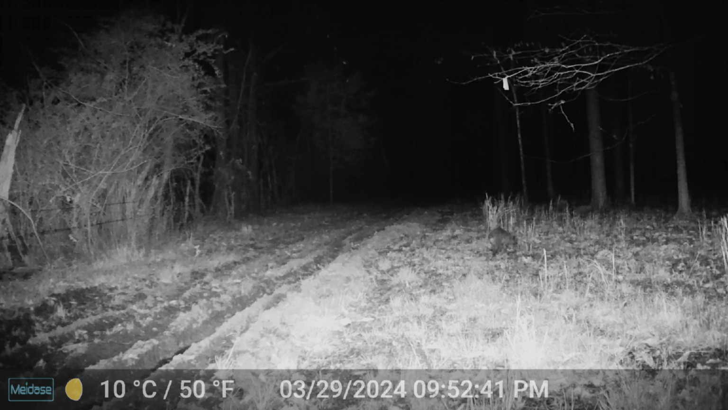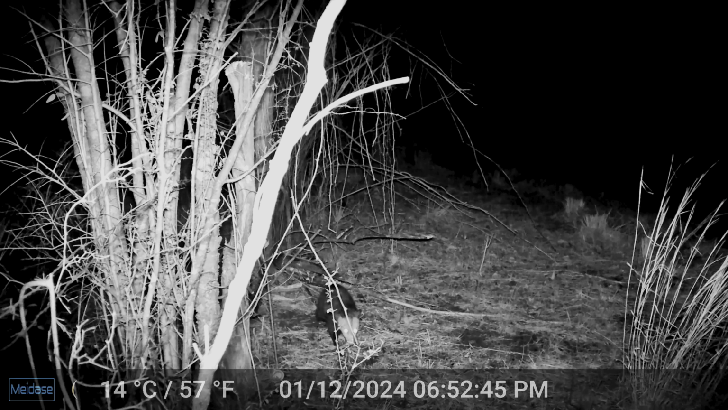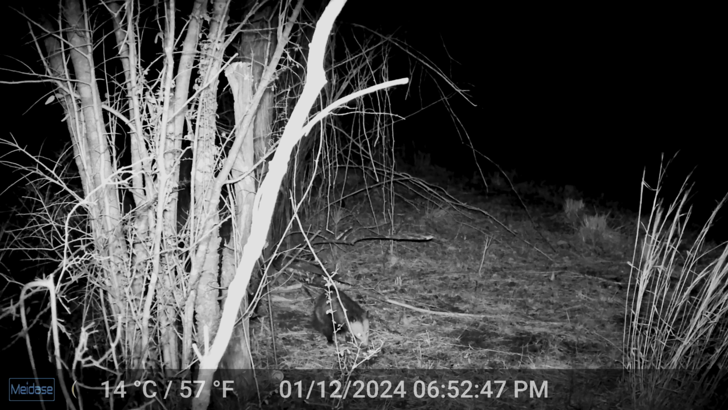So this road right here, that is a picture of an unknown animal. Another picture, and there it goes trotting off. At the time that I saw this, I did not know what it was because it was running very awkwardly. But I have it on camera several times, and I think I have another shot of it in the daylight. Here is a possum still in my bait.